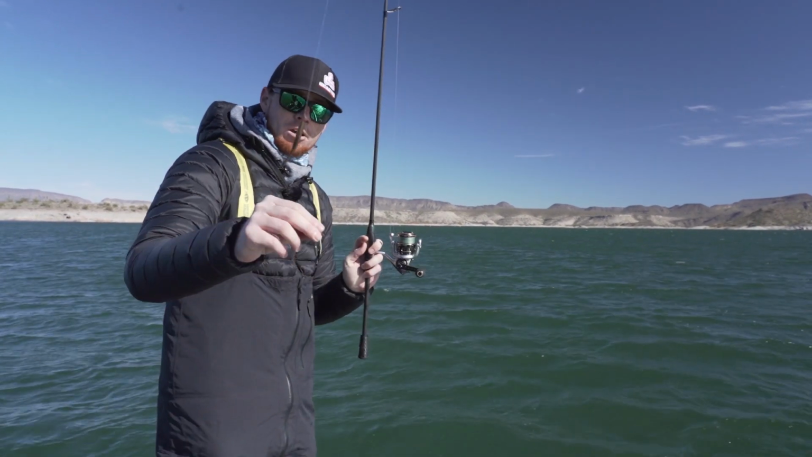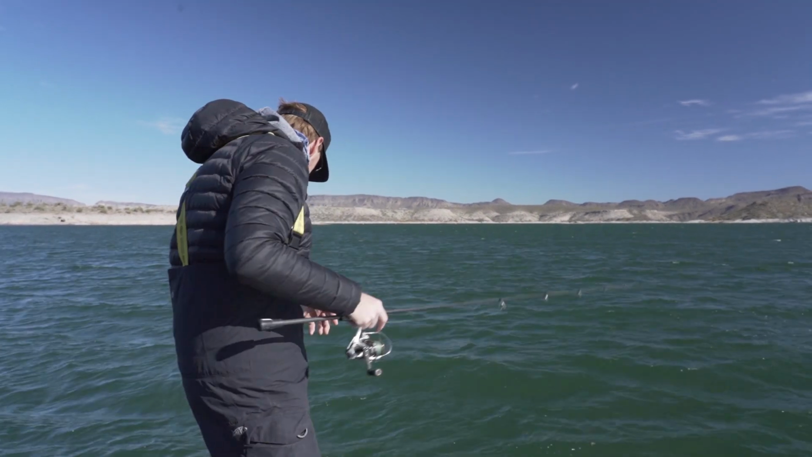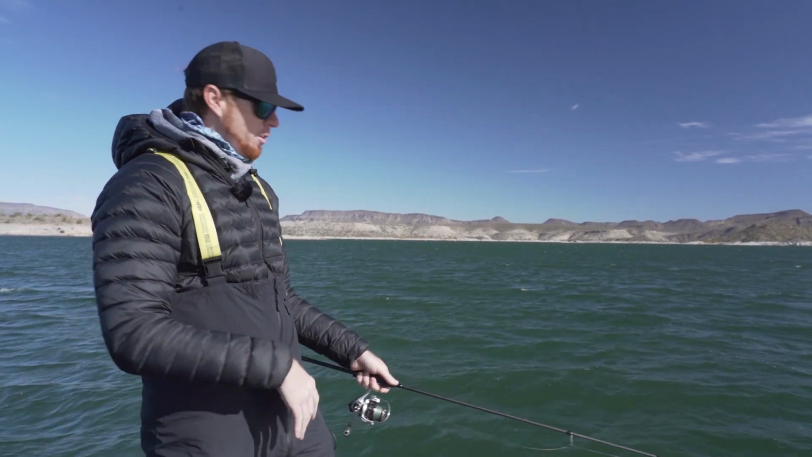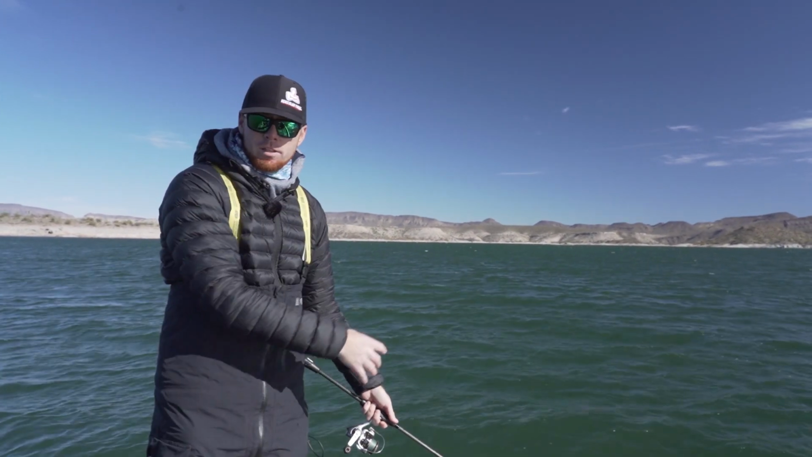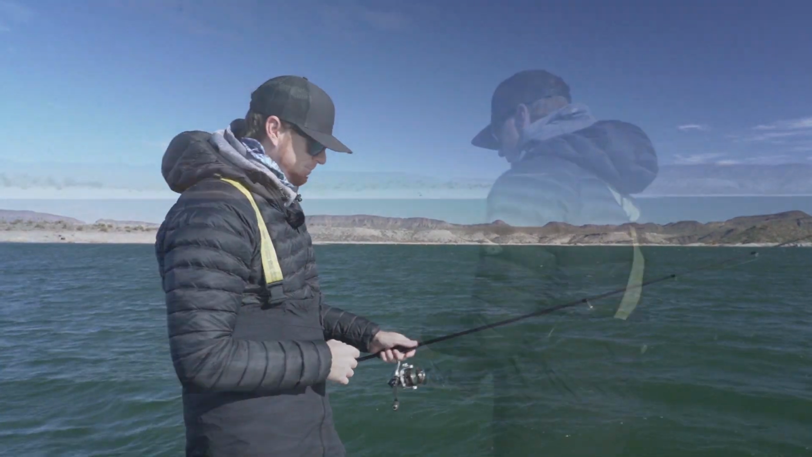So using a tungsten weight really makes a big difference, especially when you're drop shotting, because that tungsten is going to show up much brighter on your LiveScope. It's easier for you to see where your bait's at in relation to where the fish is, and what you have to do to manipulate your bait and make that fish bite.